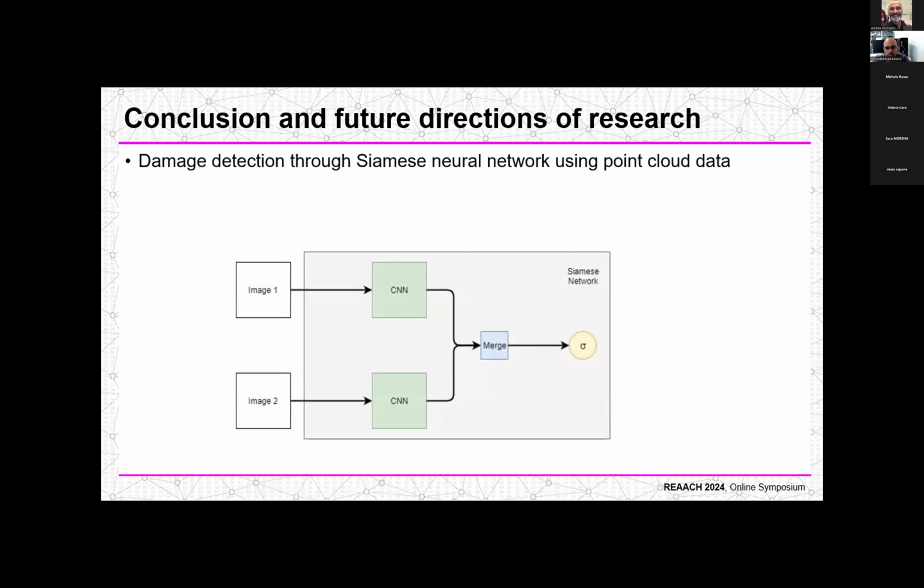For the future direction of our project, we propose the implementation of a Siamese neural network to enhance damage detection in cultural heritage sites. This innovative approach will allow for the comparison of point cloud datasets captured at different times from the same location. By analyzing the changes between these temporally distinct datasets, we aim to identify and assess structural alterations, enabling the detection of new damage and the monitoring of ongoing deterioration.